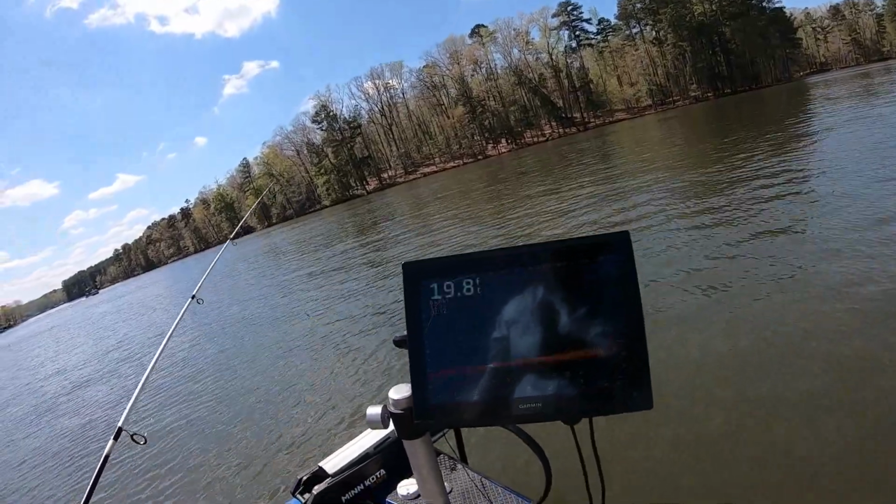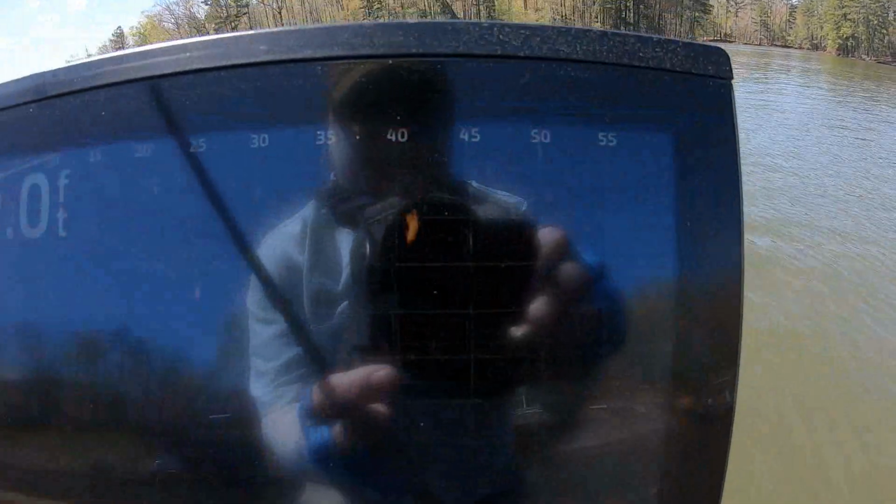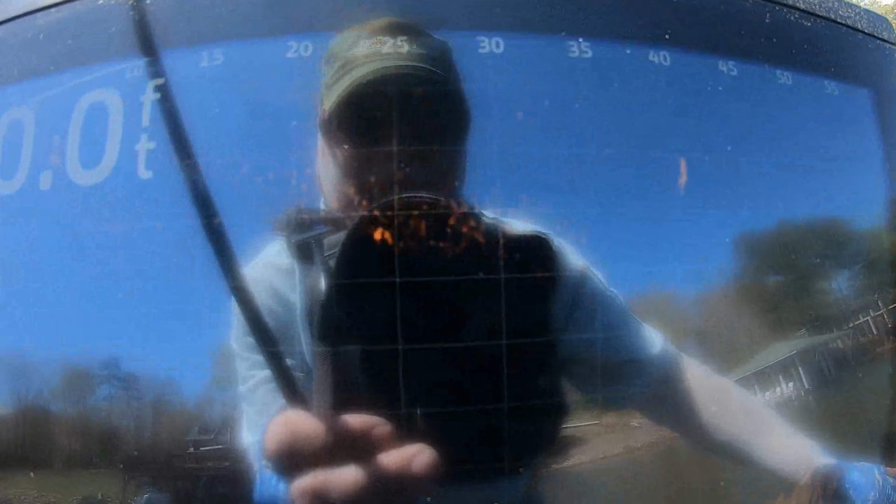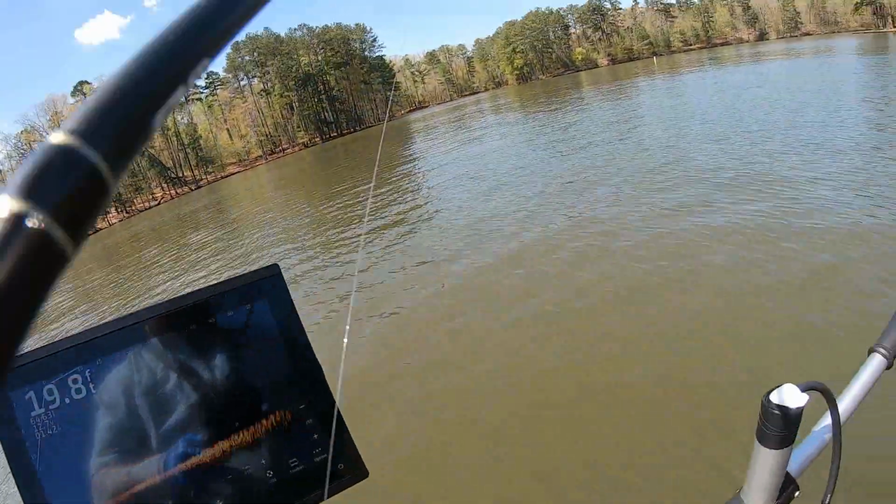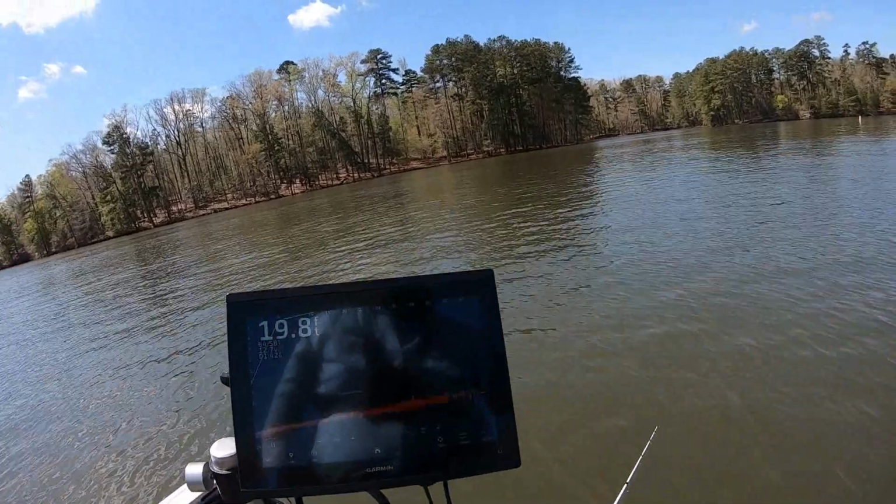These two fish here were deep. I seen one on the surface a while ago, like right here. Now that's not a crappie. See how you see its tail moving? There's another fish right there. I don't think those are crappie. I think those are gar. Yeah, we have gar, guys, because I can see their tail moving. If they're crappie, they're big crappie.